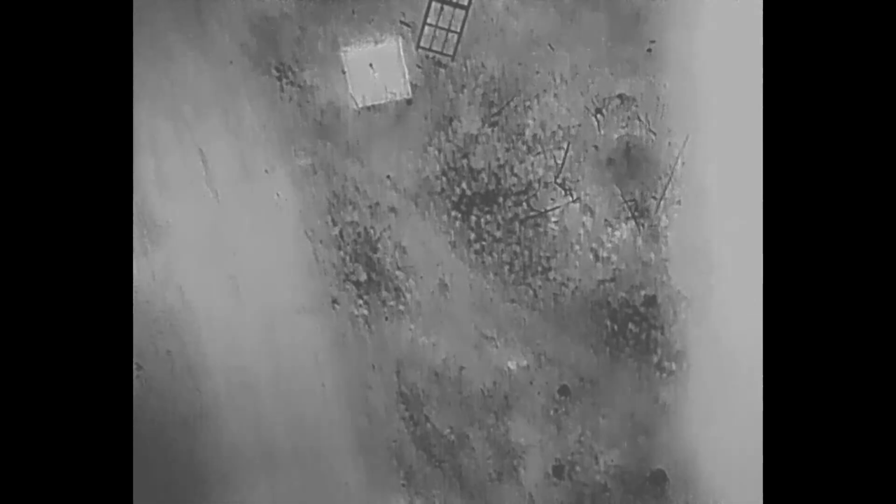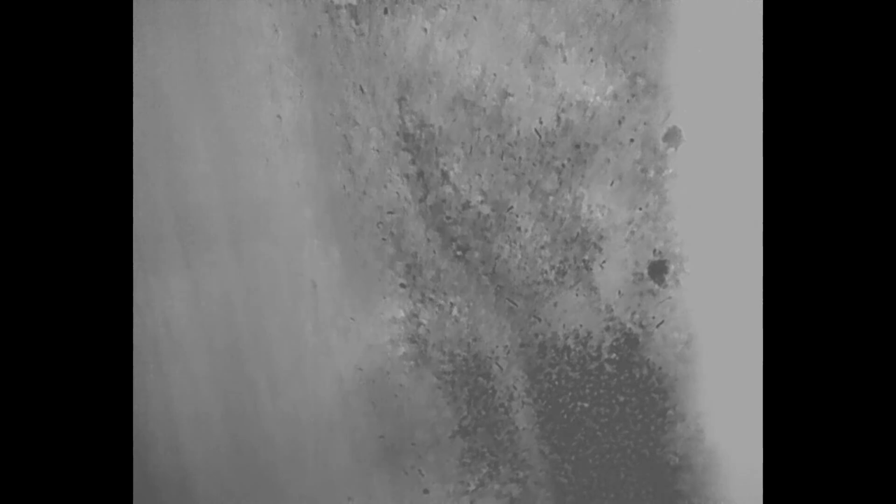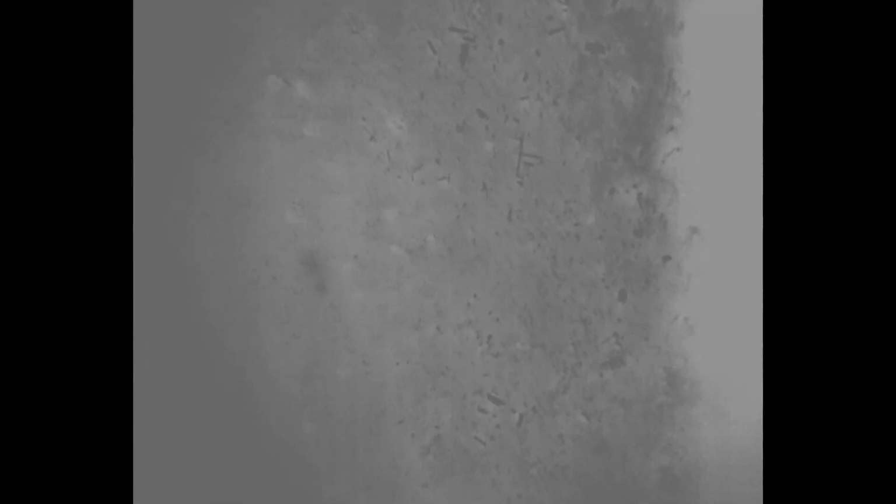So as you can tell here, I am to the top of the screen as I move down this road and get a little bit closer to that area that we are landing, slowly bringing it down to the ground. You can see a little bit of the definition starts washing out as you get close. Definitely doesn't do as well when you're closer to the ground, but obviously it's not made to be directly on the ground. So to this point we're just about landing and everything washes out because we're only about 4 inches or so away from the ground.